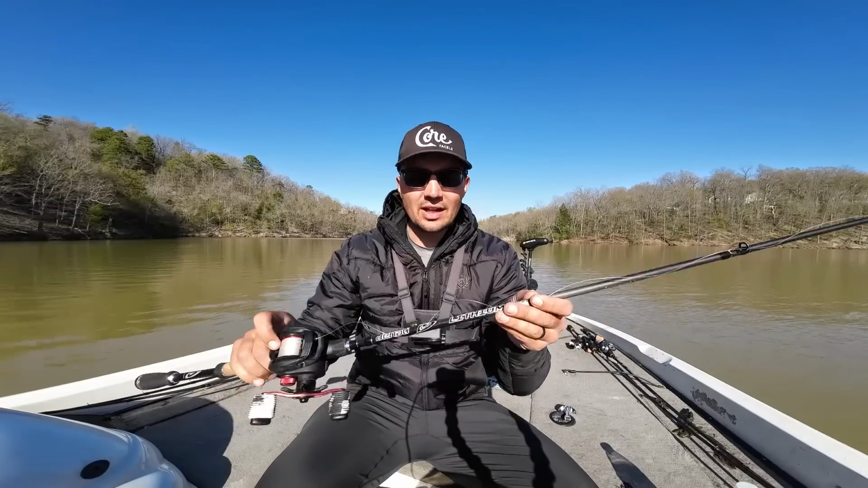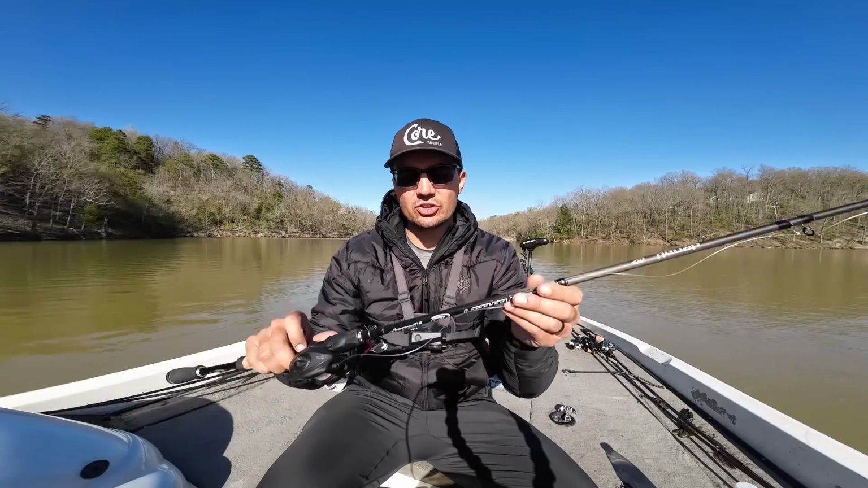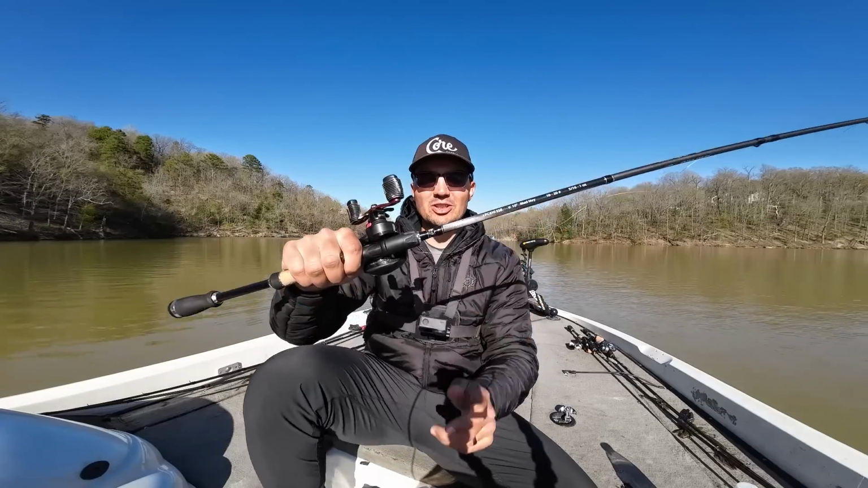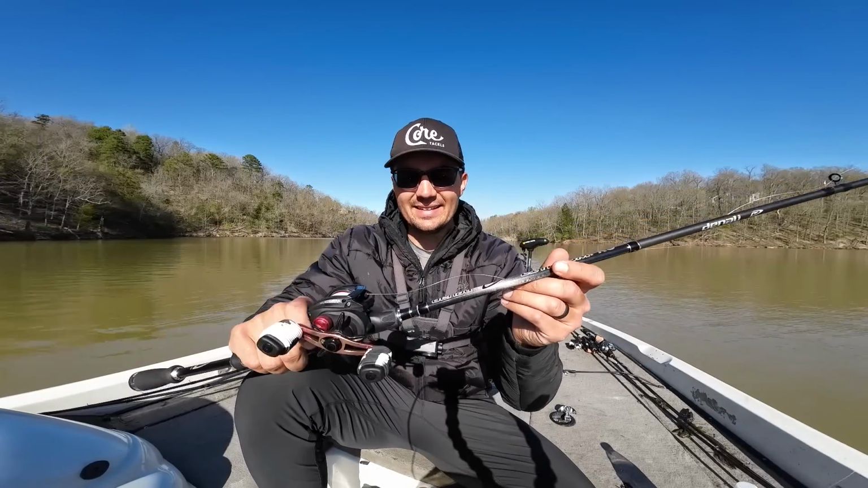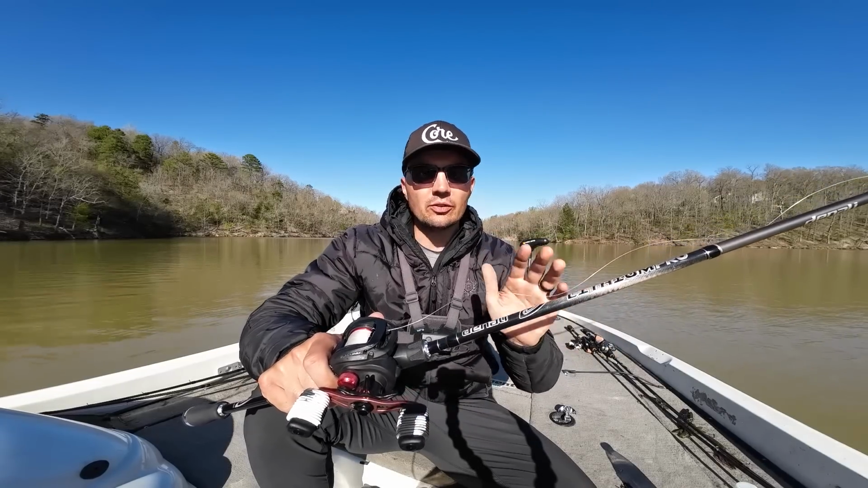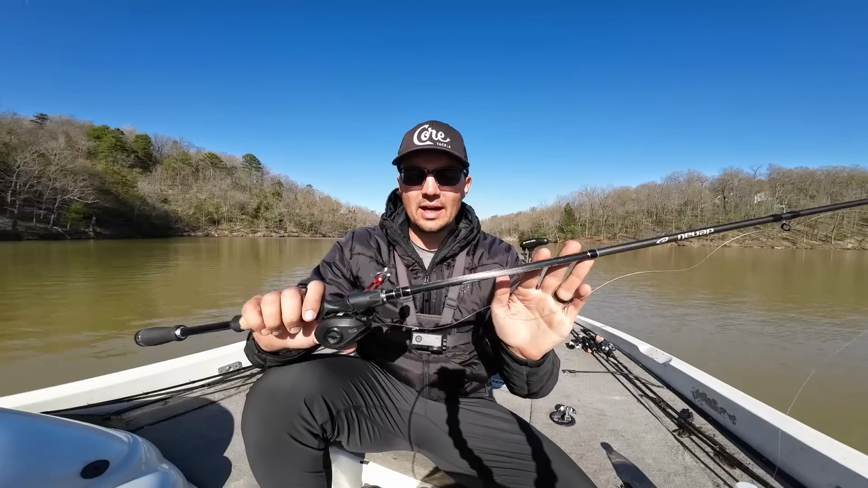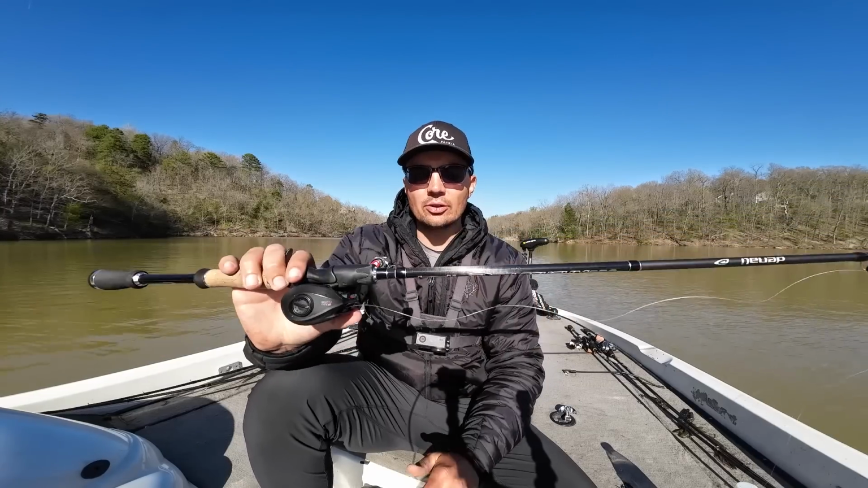I'm just pairing that on the Denali Lithium Pro 6'10", medium heavy power, fast action spinnerbait rod. This is my favorite spinnerbait rod from Denali, and it works great when you're skipping the spinnerbaits around shallow cover, trying to get underneath and in and around tight places.